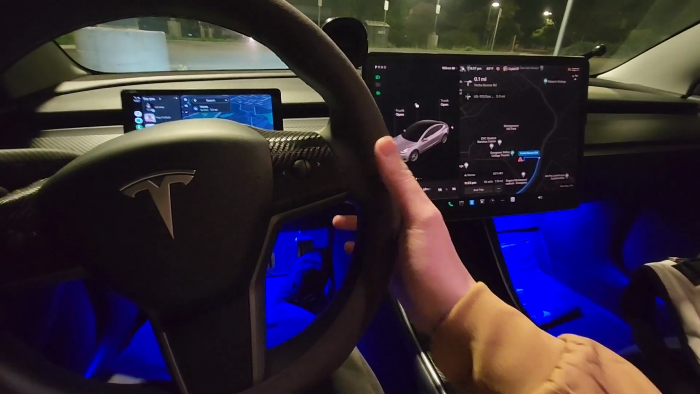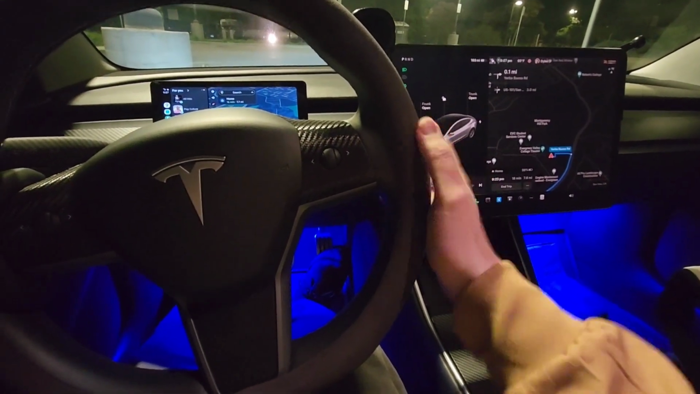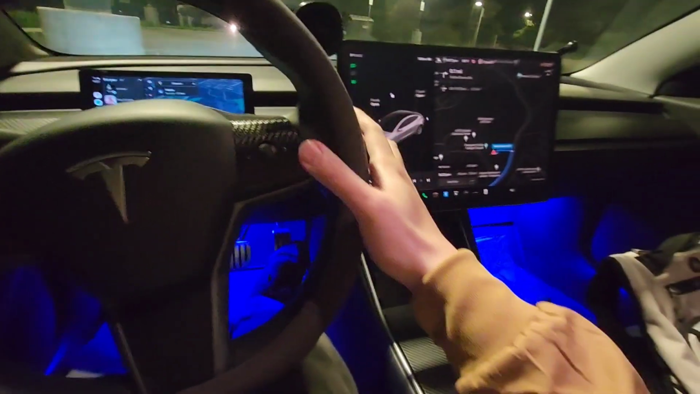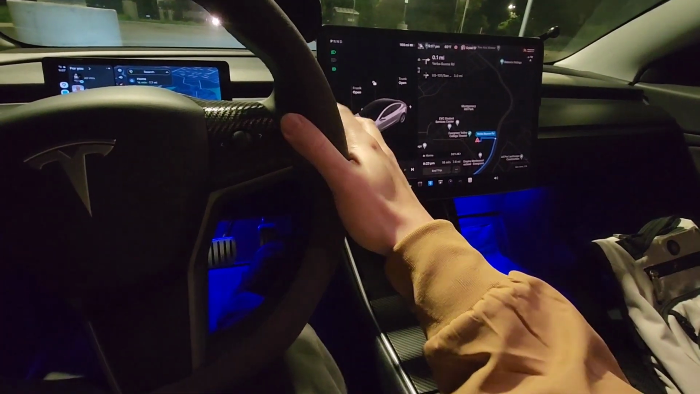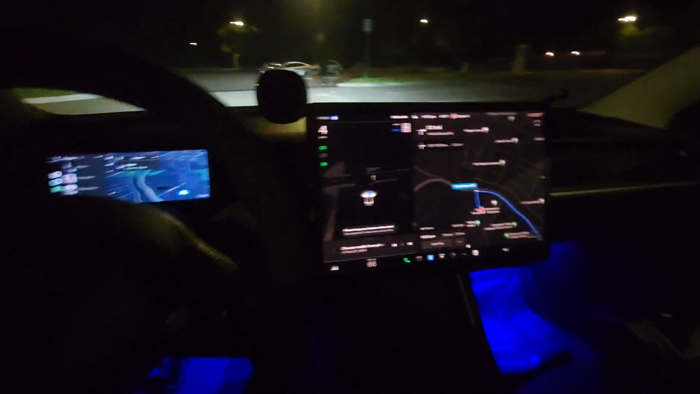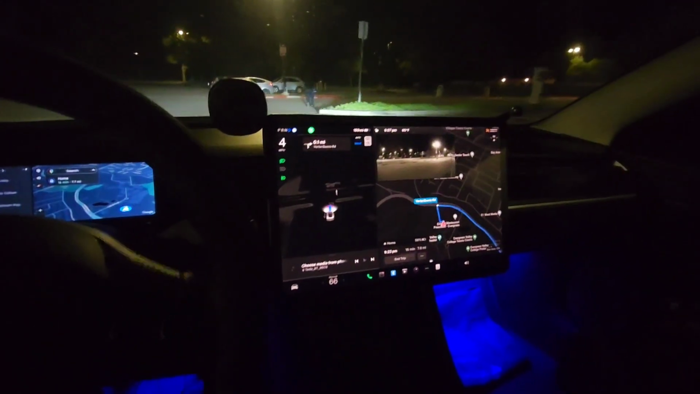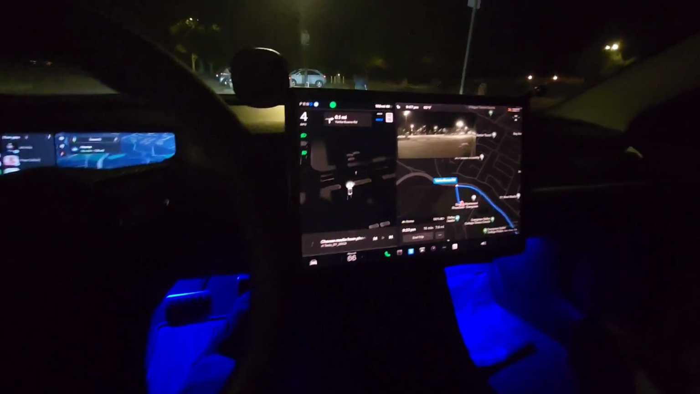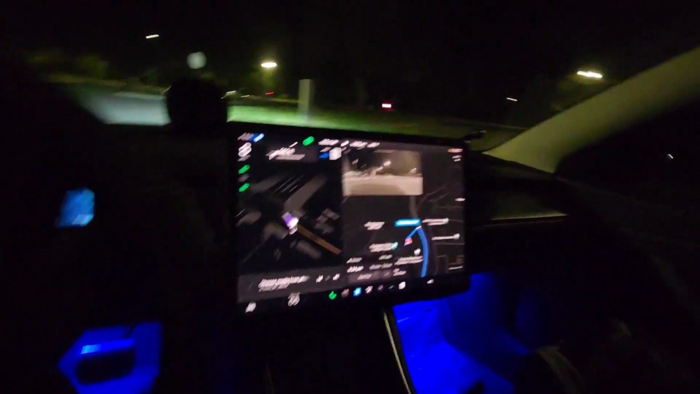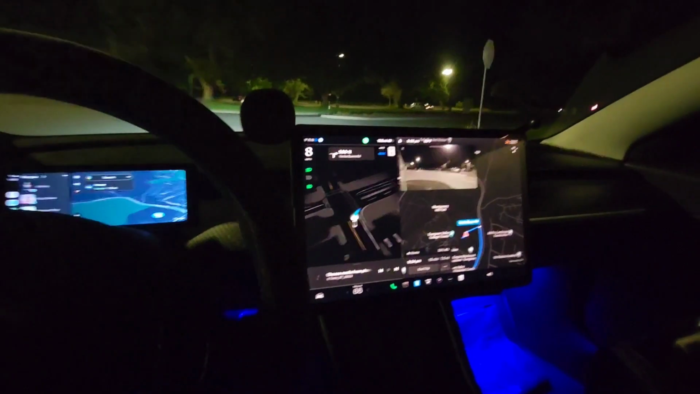So I just set the destination. Now let's see if autopilot works. Yeah, so autopilot is engaged. 500 feet, turn right onto Yerba Buena Road. Let's see if it'll be able to get me home without any intervention on my part. Okay, here we go.